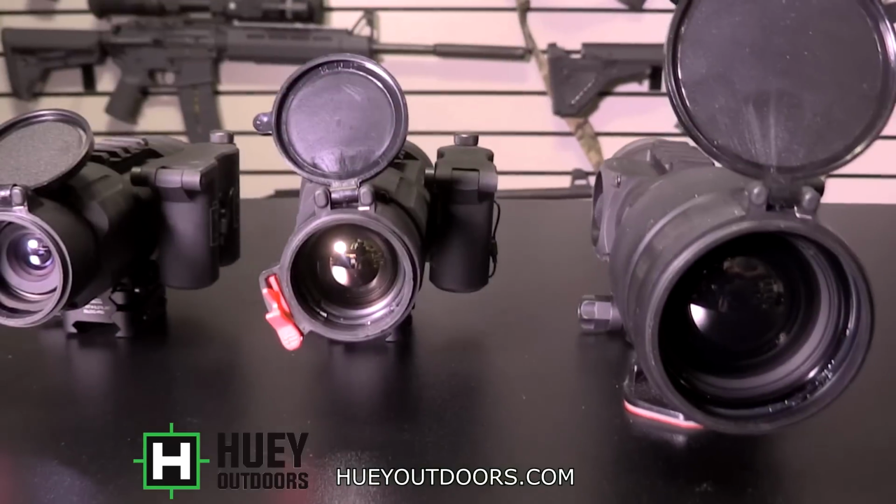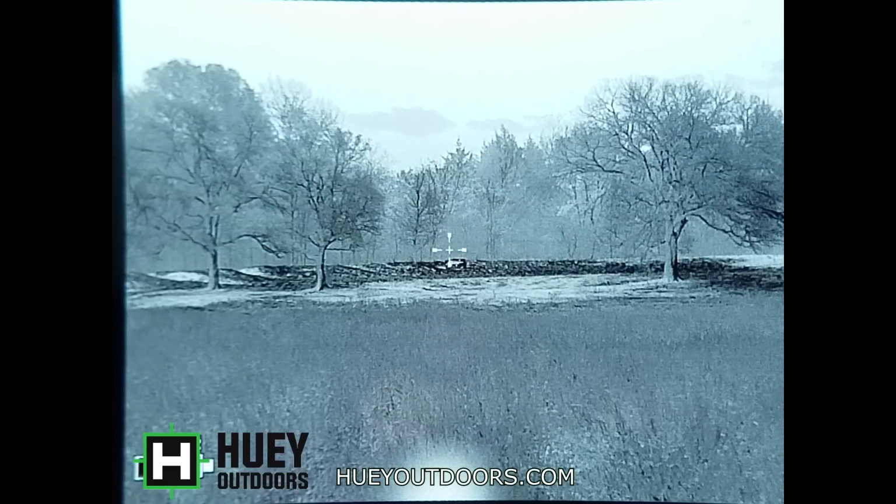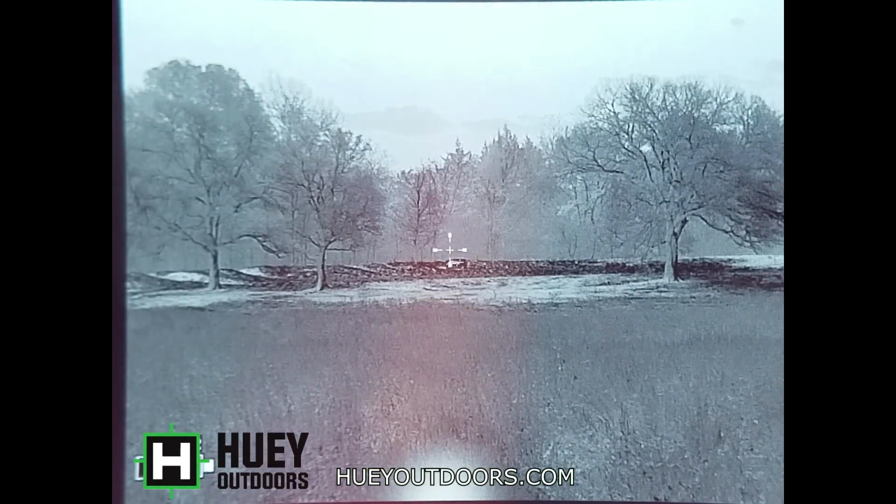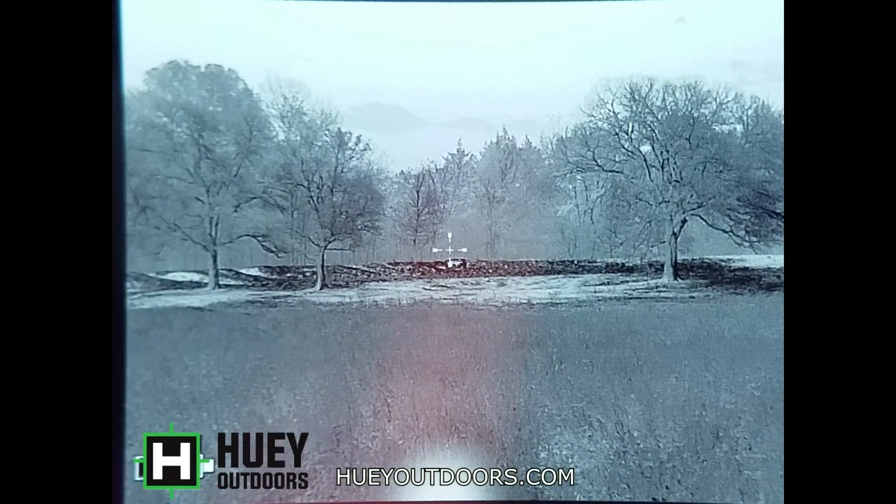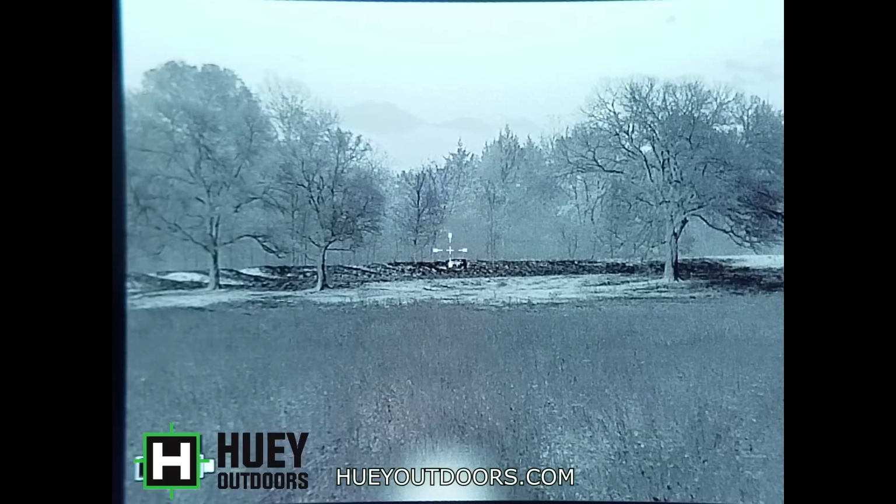When you're on black hot, it reflects the sky, so it will look white on black hot and black on white hot. Again, thermal target, 100 yards. This is the 20mm. Has a great wide field of view. Unfortunately, the sun glares on some of these, so you saw what it looked like there.